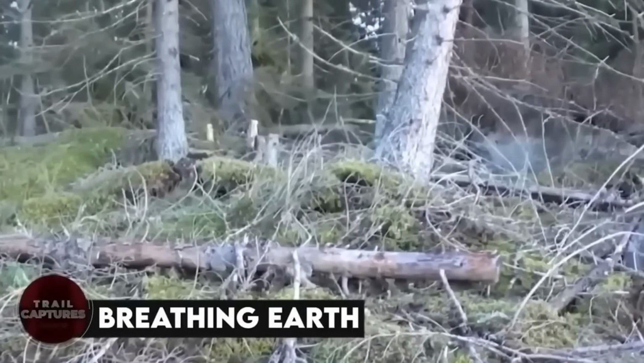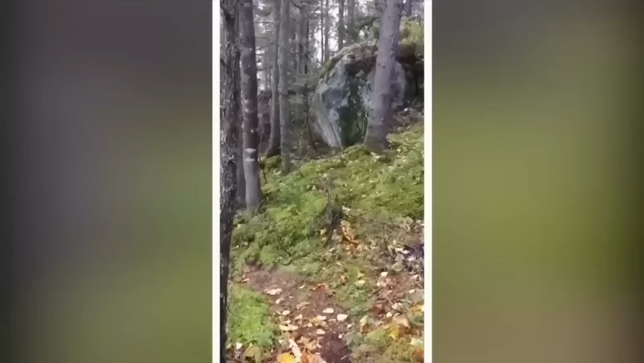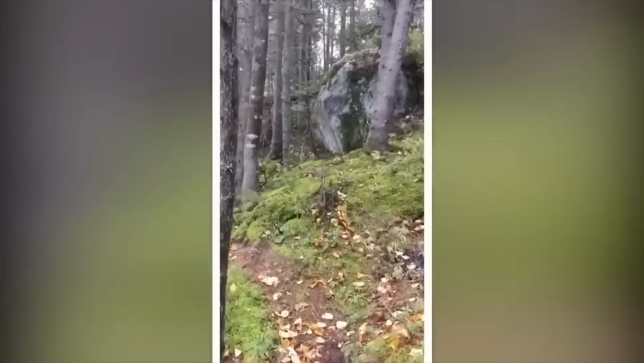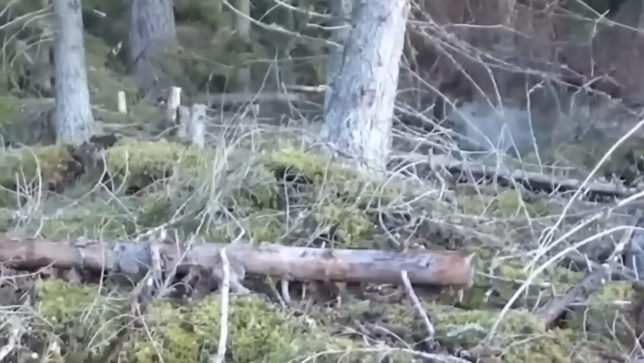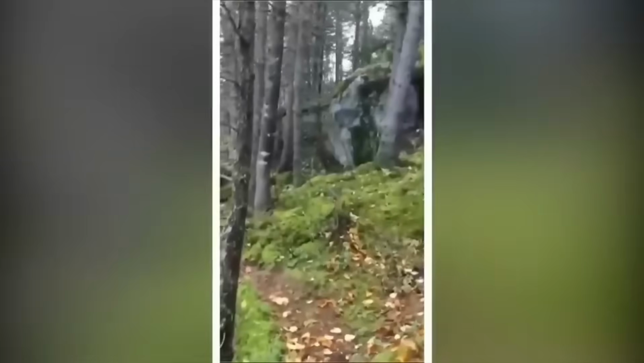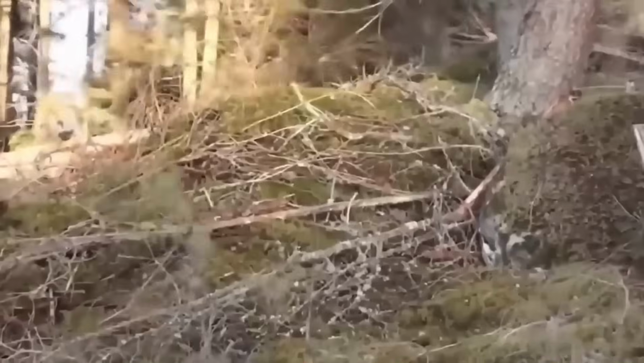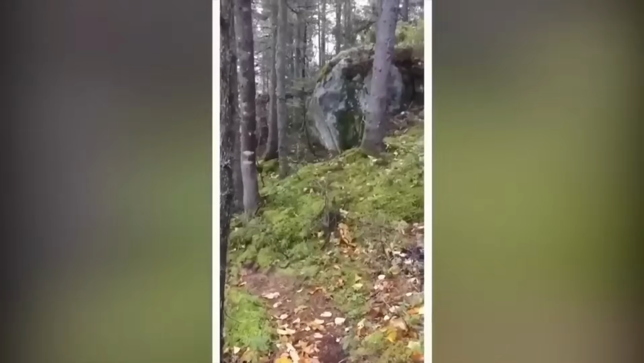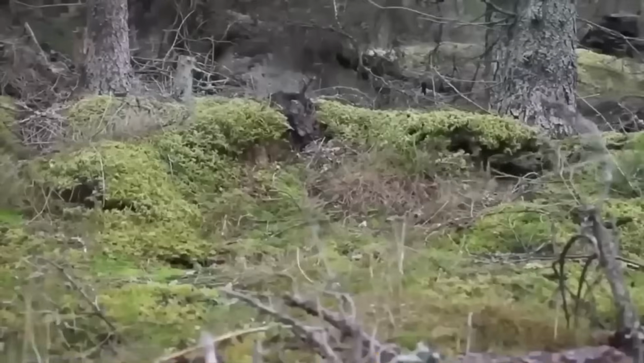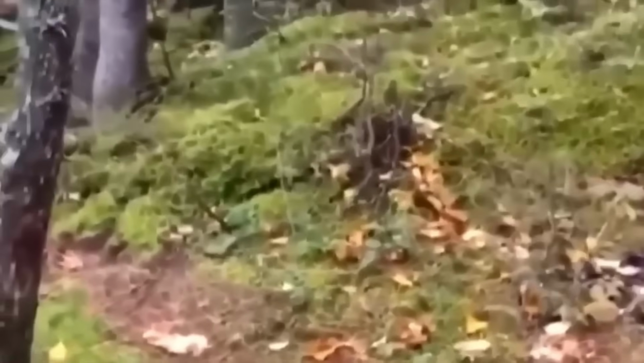Breathing Earth. So there's this really weird thing that a camera caught in the forest. It looked like the earth was moving up and down, almost like it was taking a break from spinning and going around the sun. People call it the breathing earth because it's like the ground is breathing. This happens when the wind is strong and the ground is loose. It can be pretty scary if you don't know what's going on. You might think the earth is going to swallow you up. It's definitely one of the craziest things ever caught on trail camera.